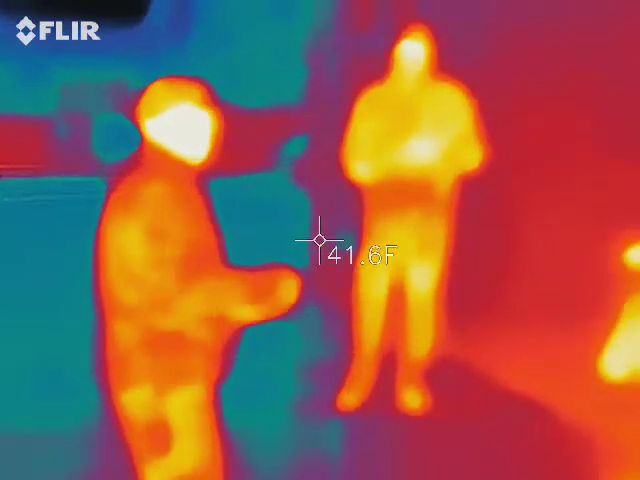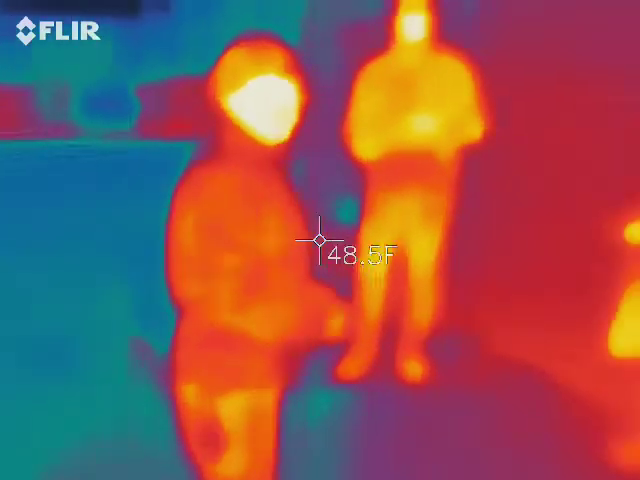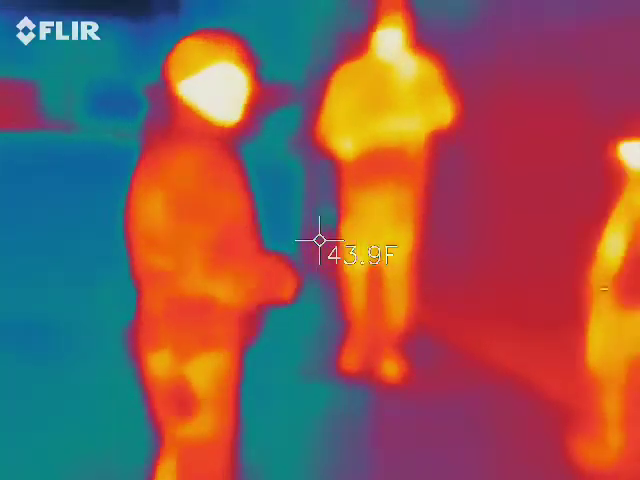So it has two buttons that you should be paying attention to, an on and off button, and obviously the shoot button. The rule of thumb is nobody's faces can be in the picture. If they are and we actually capture something, I will edit it out so you guys can have it back, because that's obviously evidence that we want to keep.